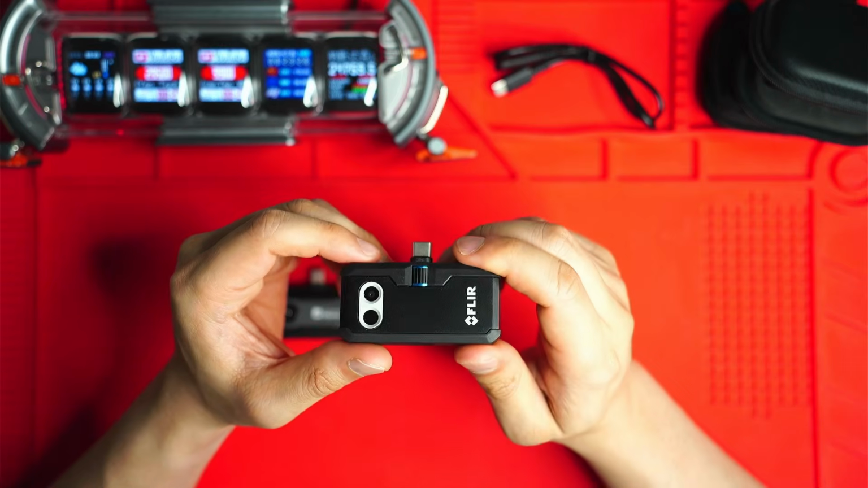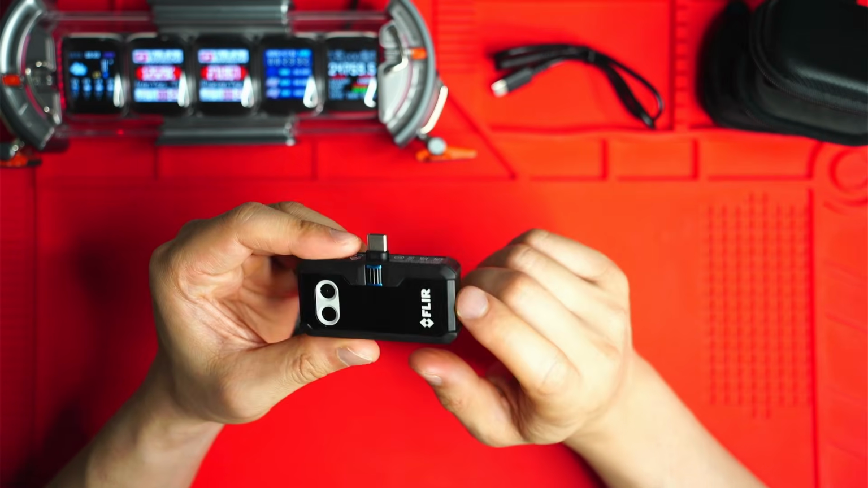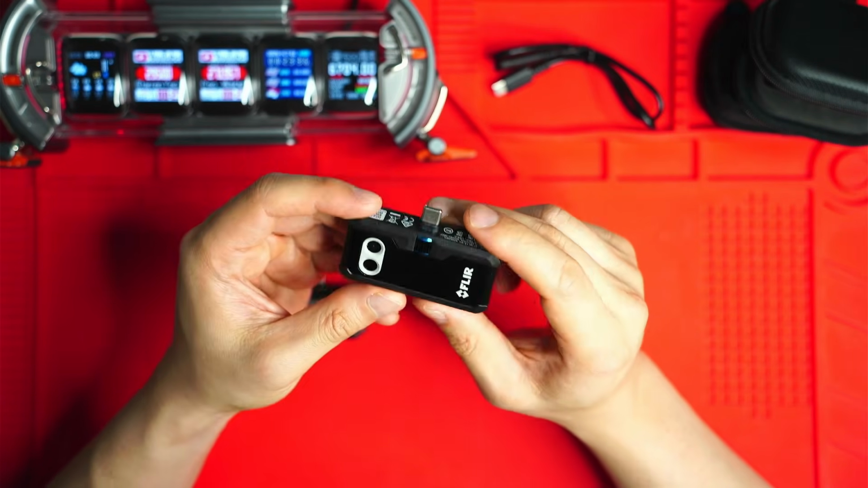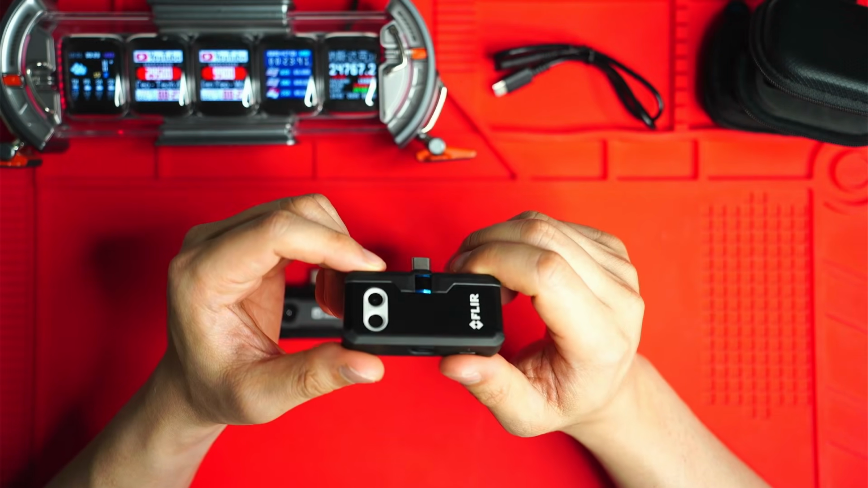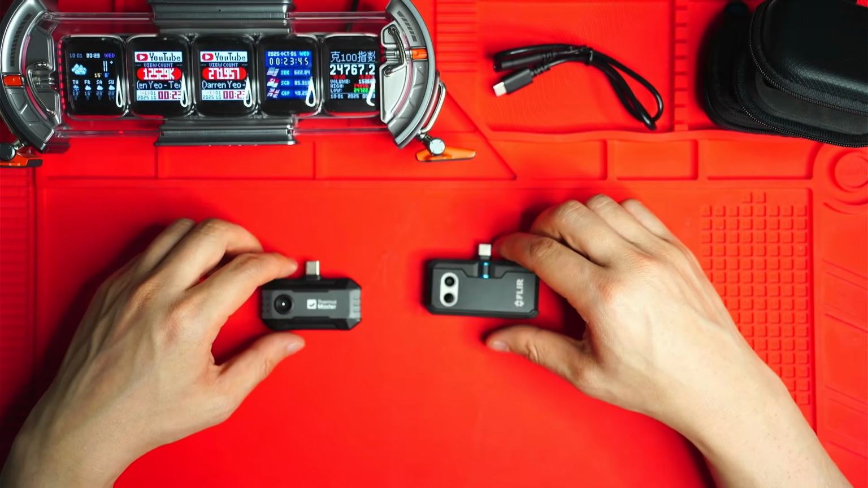The FLIR One Pro, on the other hand, has a built-in battery, so it's not going to drain your phone, but you do need to keep this thing charged. If you don't keep it charged, it basically will not run, and you get about 1 hour of battery life per charge. So it's a lot shorter than the 8+ hours that you get on the P1.